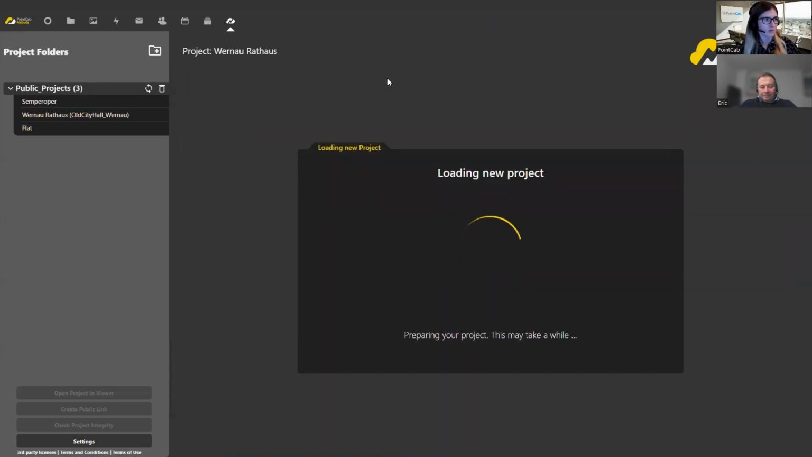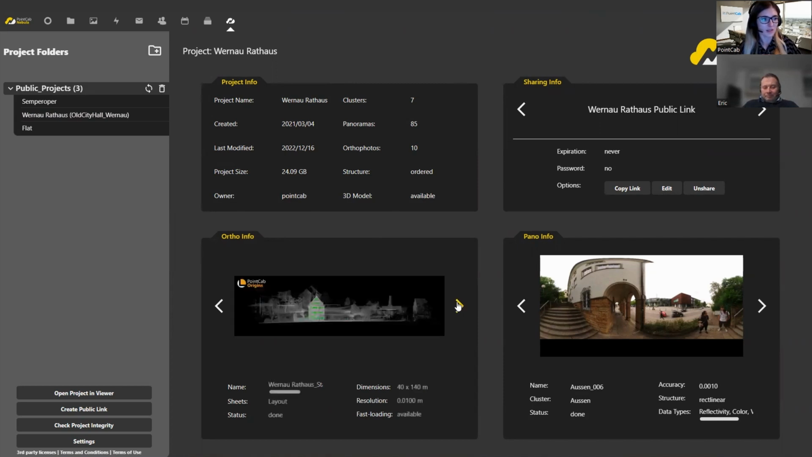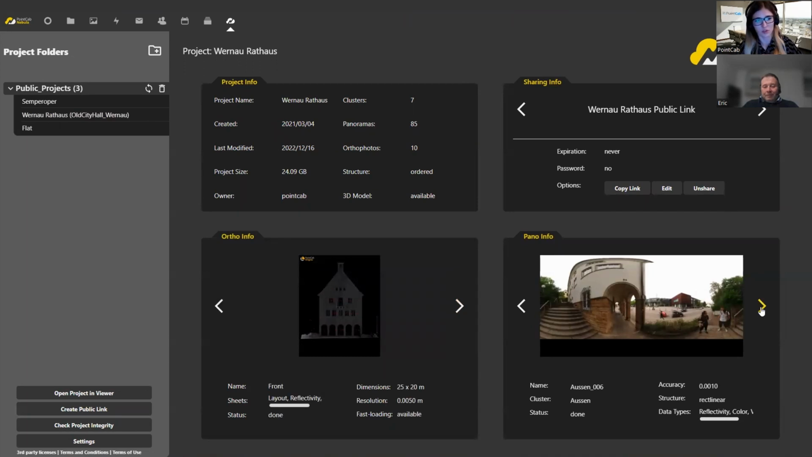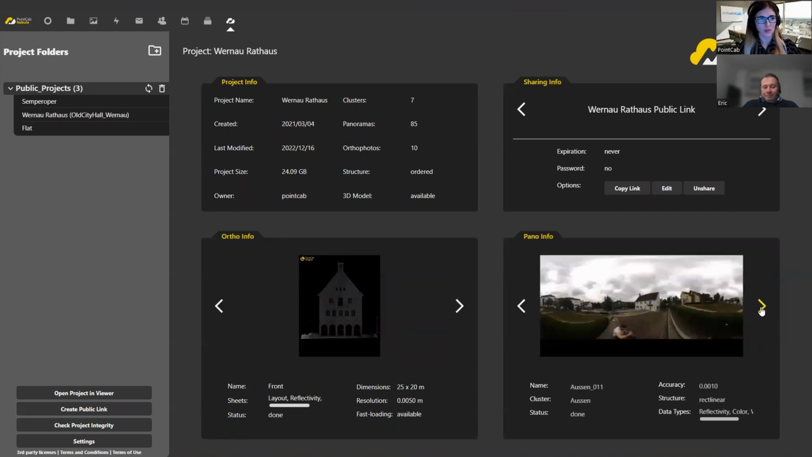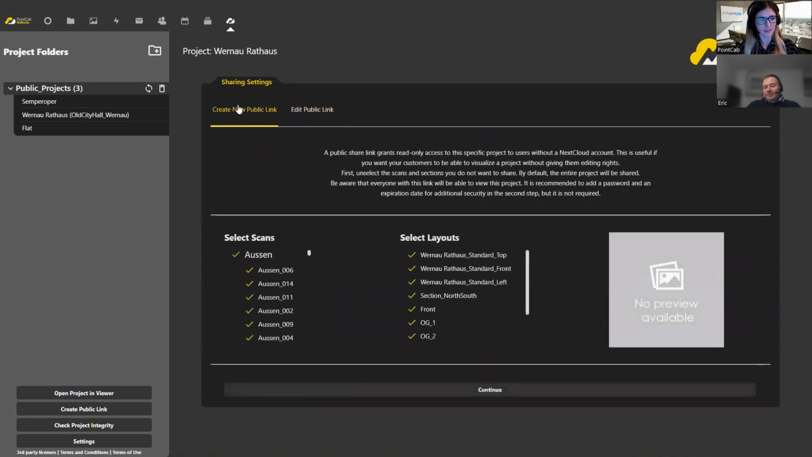When clicking on one of the projects, some information about the project will be shown. So the project info: some general information, how big the project is, what kind of structure the point cloud has, also an overview of the created orthophotos, layouts or sections in PointCab Origins, an overview of the panoramas, and maybe the most interesting is this sharing info option where I can go and create a public link.